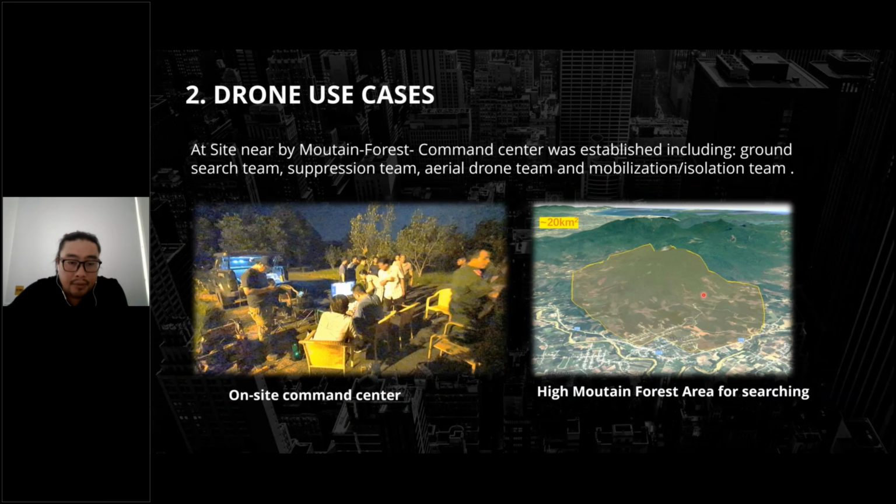Nearby the mountain forest, there is a small command center where teams are distributed, including the ground search team to handle surrender and rescue, and area teams mobilized to an isolation team. An on-site commander is mobilized in the small area here for searching.